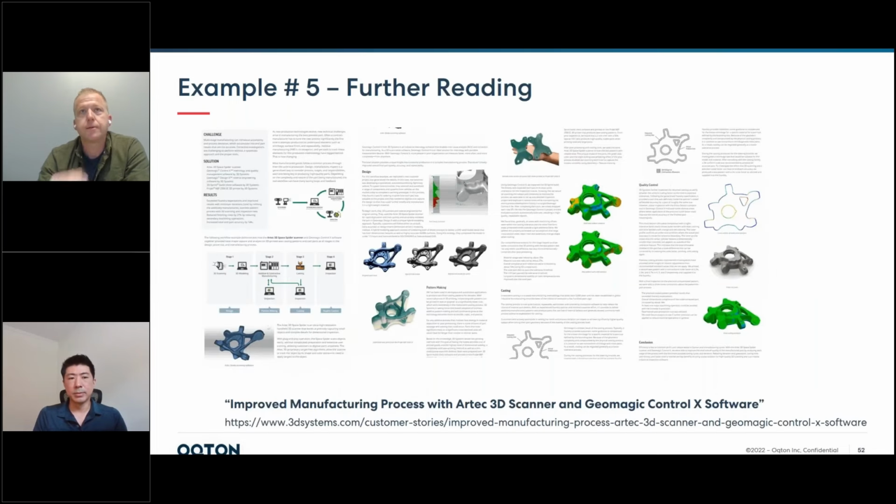Wow. And we're coming close to wrapping up, and what I wanted to do is give you an example of further reading. I have an even more detailed analysis that we did several years ago on the 3D Systems website in conjunction with a scanner partner of ours. This is a very similar case study to the casting pattern compensation process. It's a more detailed look at what we did to understand the value of improving our process.